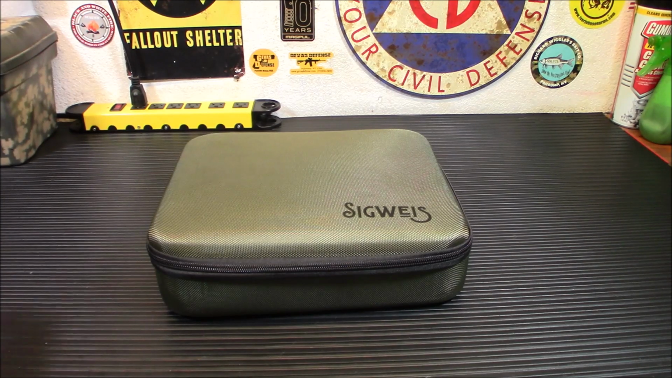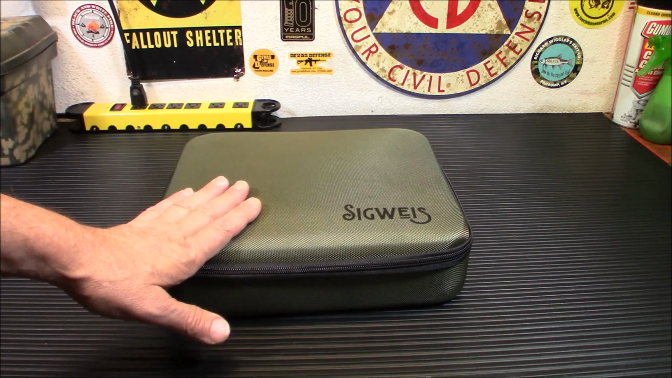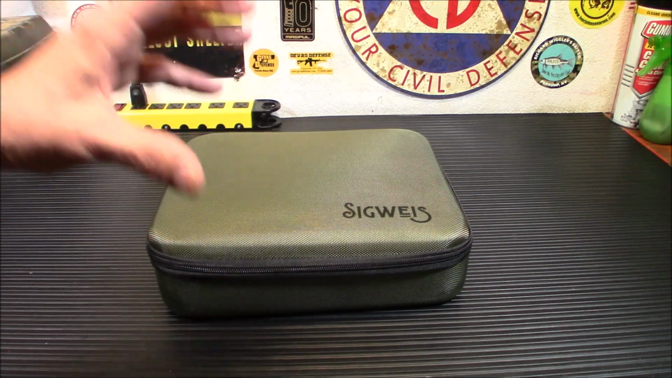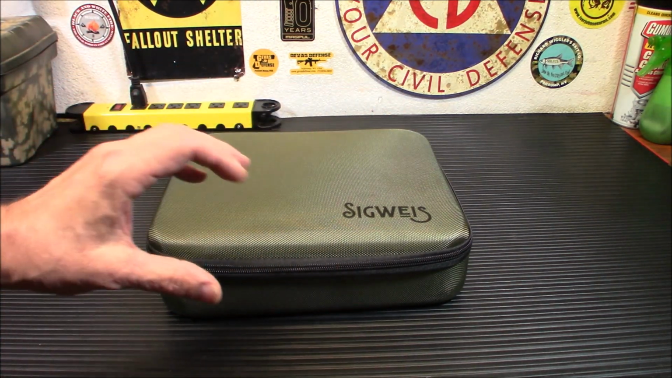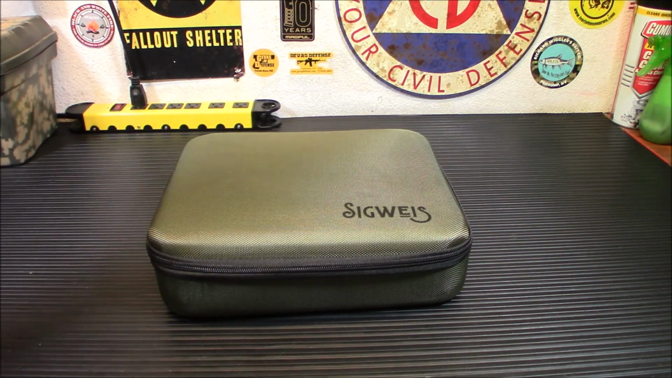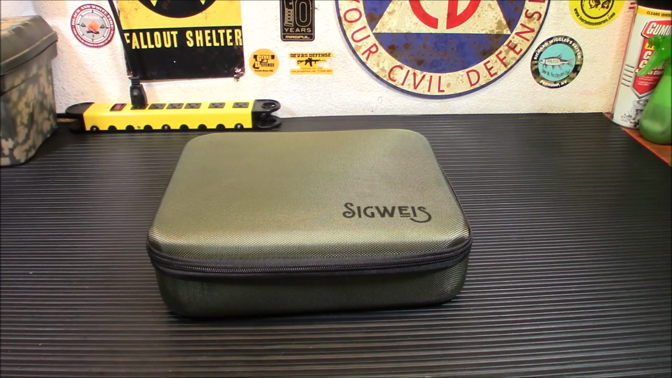Hey everybody, welcome back. So I got these to check out. These were one of the more affordable big night vision binoculars, and I like the big wide ones because you really get a good view with them, and I wanted to check them out. I would consider them a high value budget set of night vision binoculars.